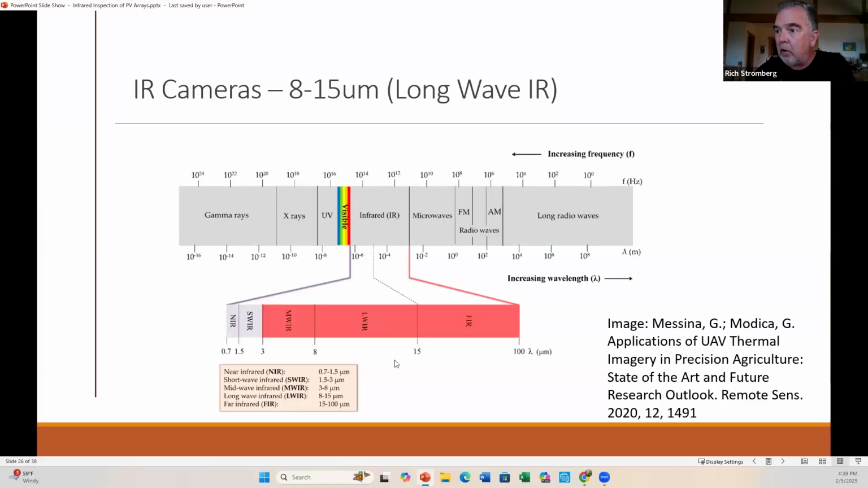So microns a lot here. This is in nanometers up to 700 nanometers. 1,000 nanometers would be your 1 micron. And so it's in this wavelength that they're able to get a good reading and have it calibrated and know that, okay, if it's this wavelength, it's this temperature, kind of an algorithm that they use.